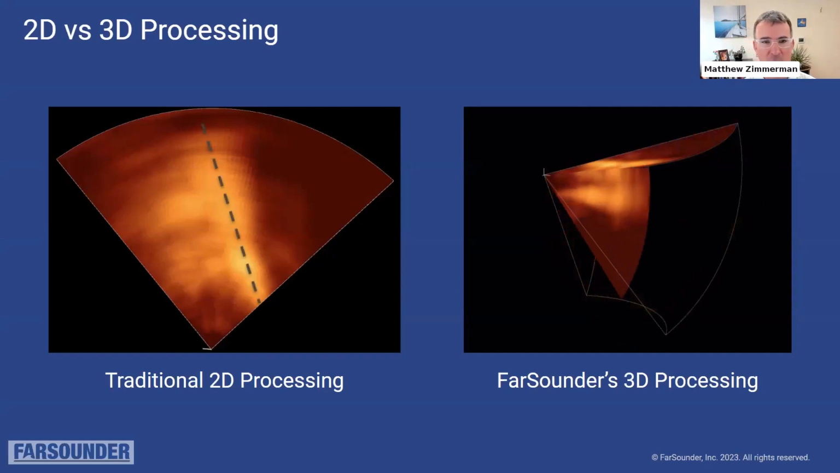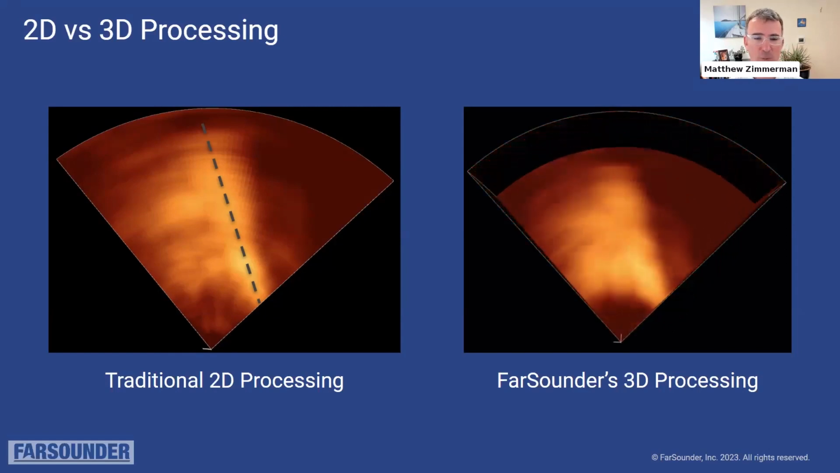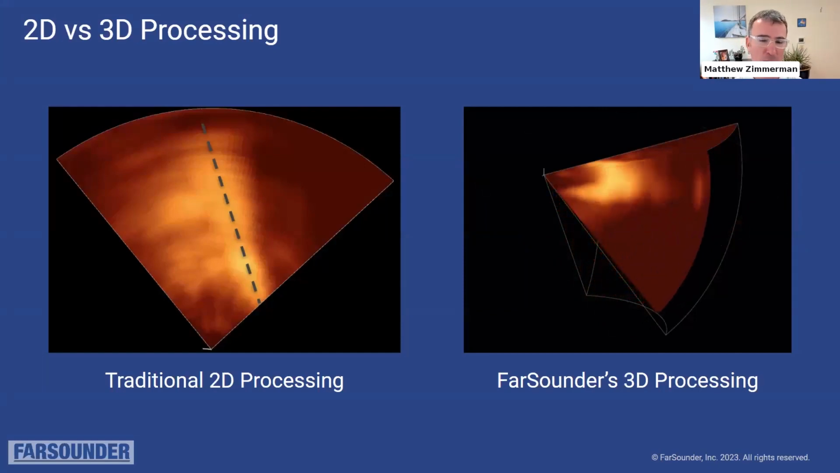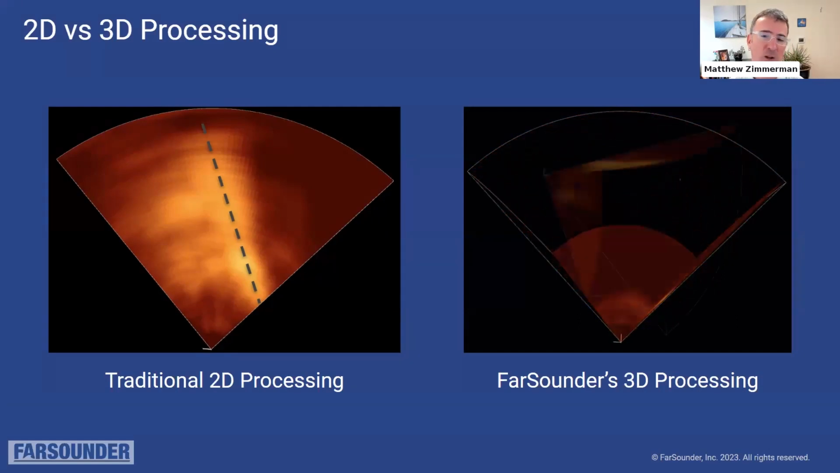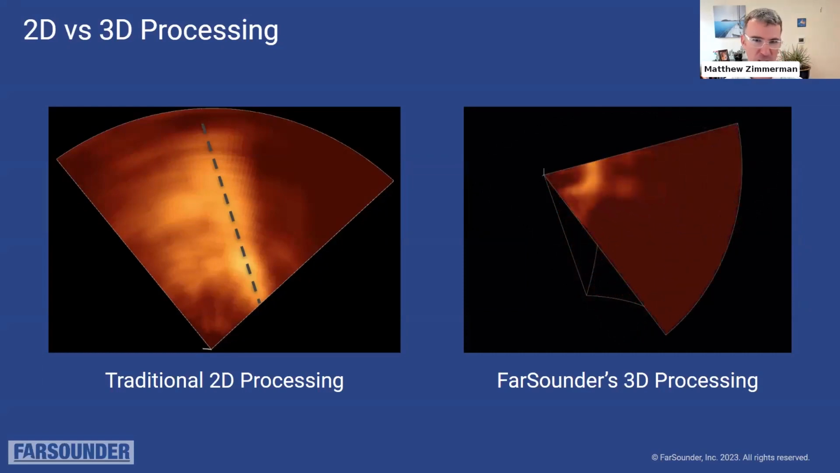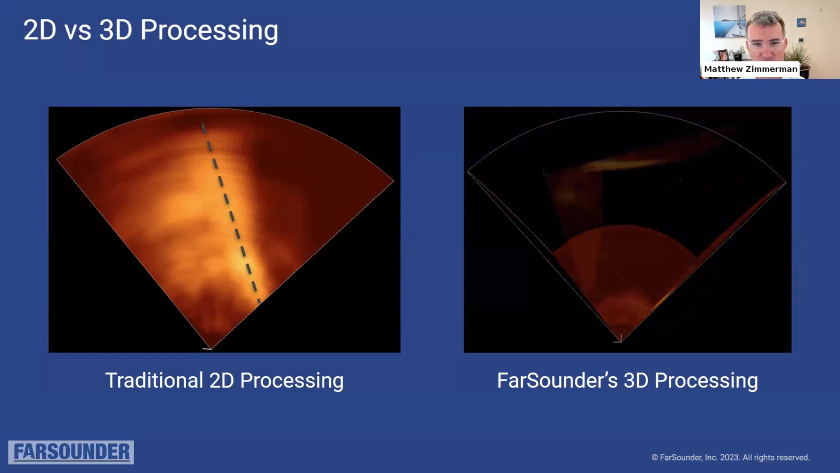We can see this dotted line that I've overlaid on top of the left panel, which shows traditional 2D processing. In this case, colors map to signal level, where a lighter color represents a brighter, louder reflection. And we can clearly see that there is a strong reflection trend along that dotted line. But the 2D processing doesn't tell us how deep that reflection is. Is it safe and deep, or is it shallow and dangerous?